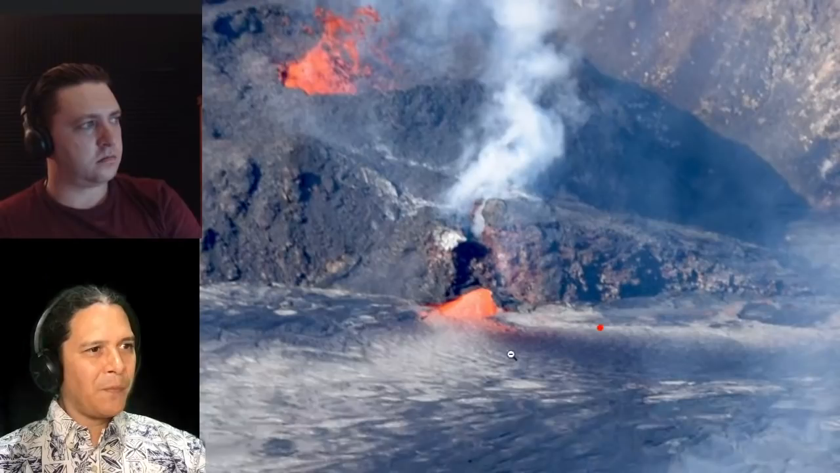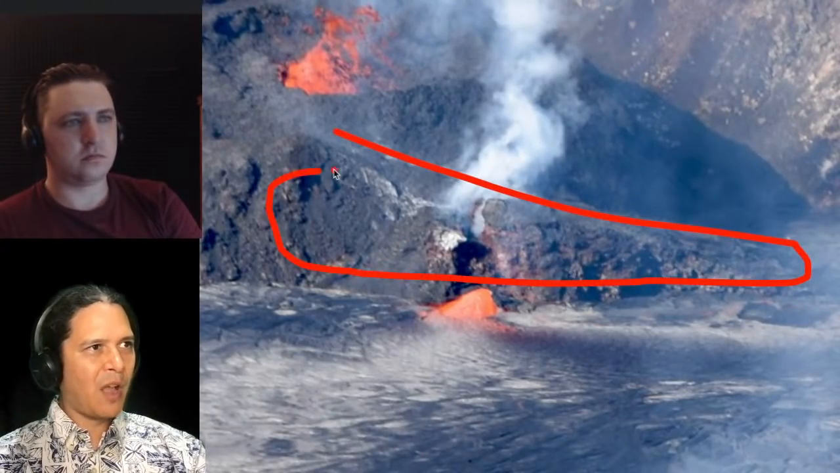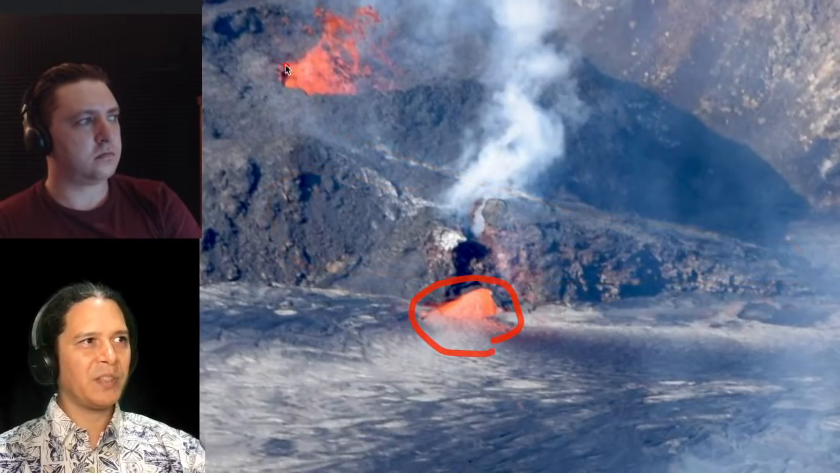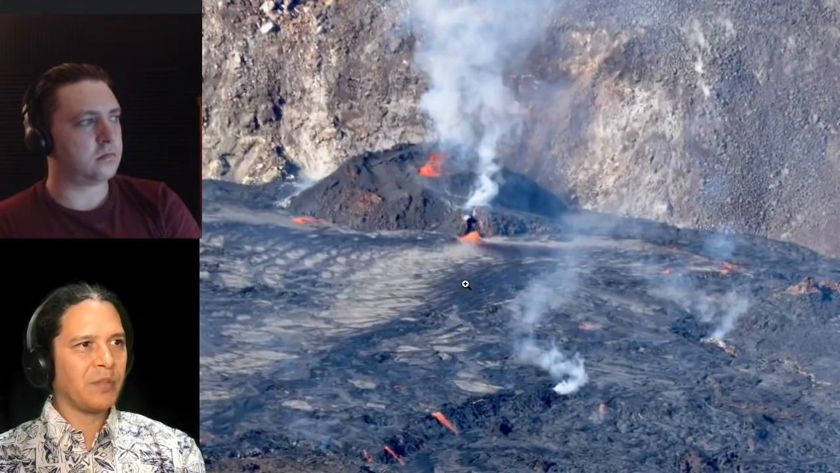Slightly different angle. You see that similar piece of rock here in the foreground, a little bit less domey, but still flowing in at the entry point. See some spatter in the background over here. I'll zoom it out so you can get a little bit different perspective here.